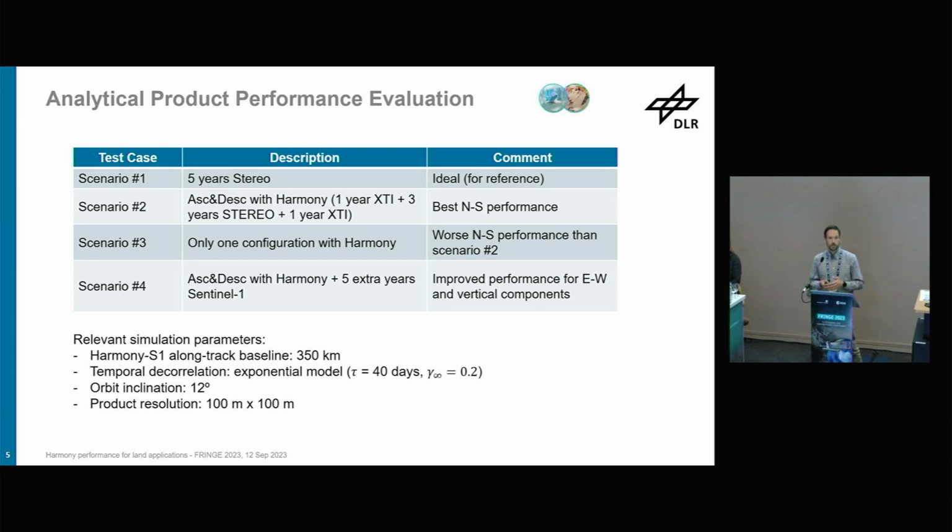We have scenario 3, where we have Harmony only in one geometry, for example, Sentinel-1D with Harmony ascending, and then Sentinel-1C in descending. In this case, of course, we will have less performance in the north-south. And finally, we have scenario 4, where, in order to improve the performance for east-west and vertical, we could exploit time series of Sentinel before the launch of Harmony. This will be the 4th scenario. Here I put some simulation parameters; especially note the along-track distance, about 350 kilometers. Temporal decorrelation is an exponential model, and we process to a resolution of roughly 100 meters by 100 meters.